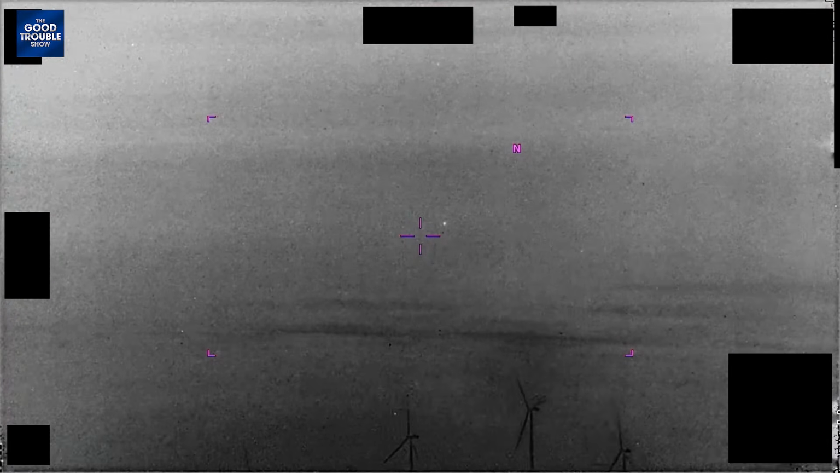All right, let's see here. We are on to, let's see what this is, number 4. This is Unresolved UAP Report, Indo-PACOM, Department of War, location Indo-PACOM. They're so tiny. That's so frustrating.